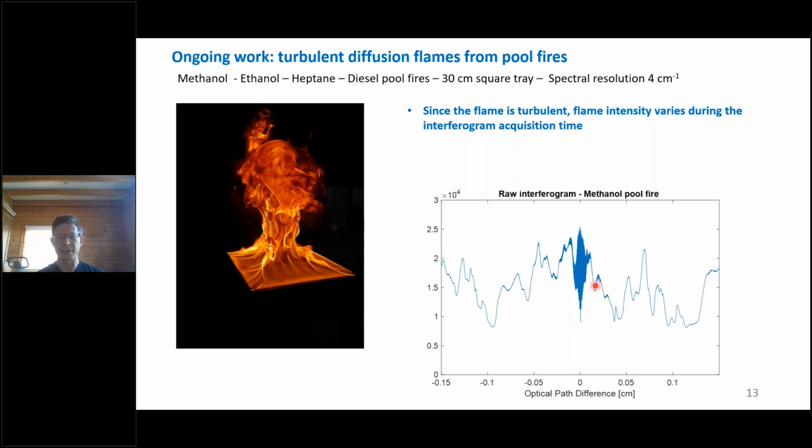It is very annoying, because Fourier transform spectroscopy is not intended for observing such scenes, which are not static or quasi-static. And the effects of these fluctuations are not known clearly yet.